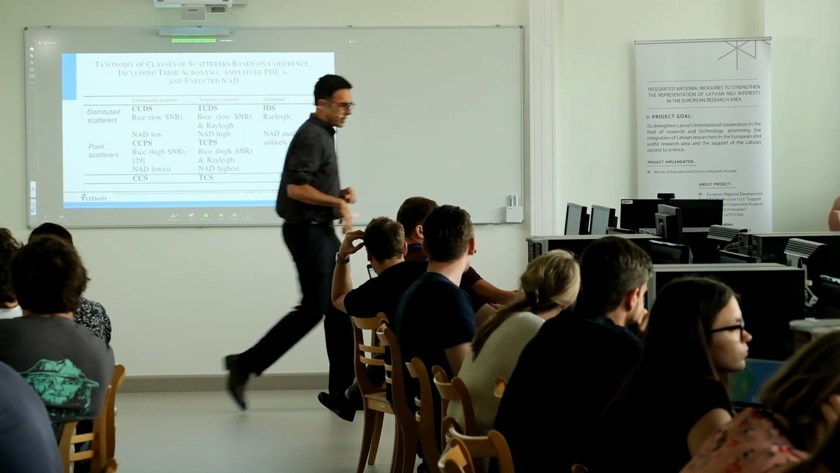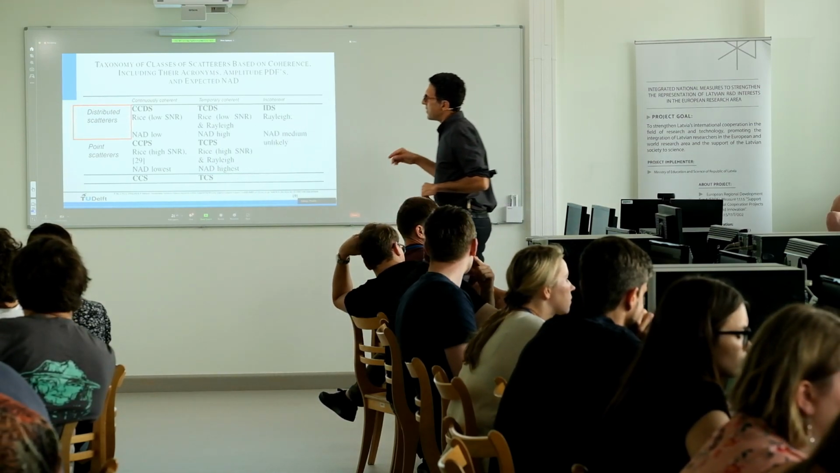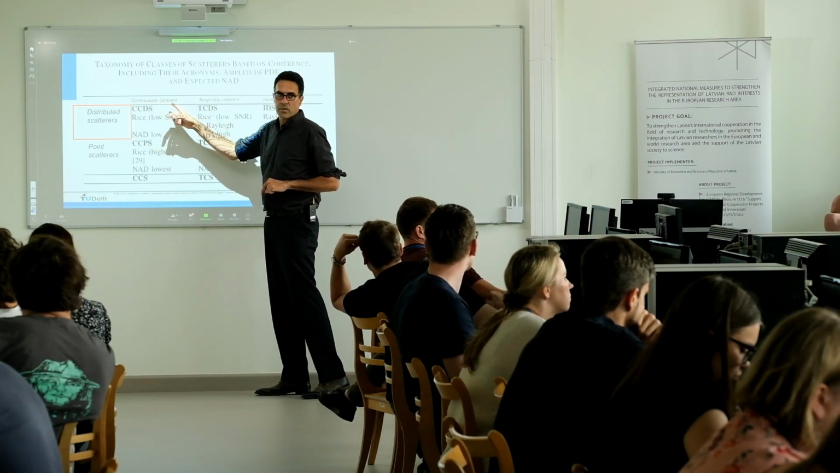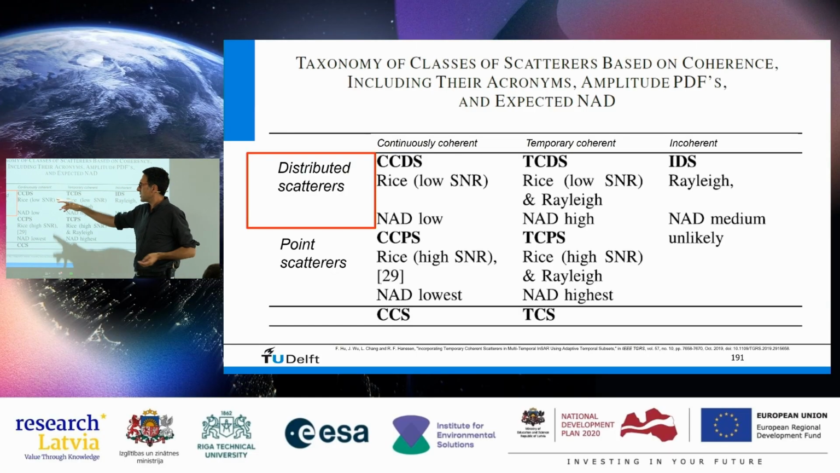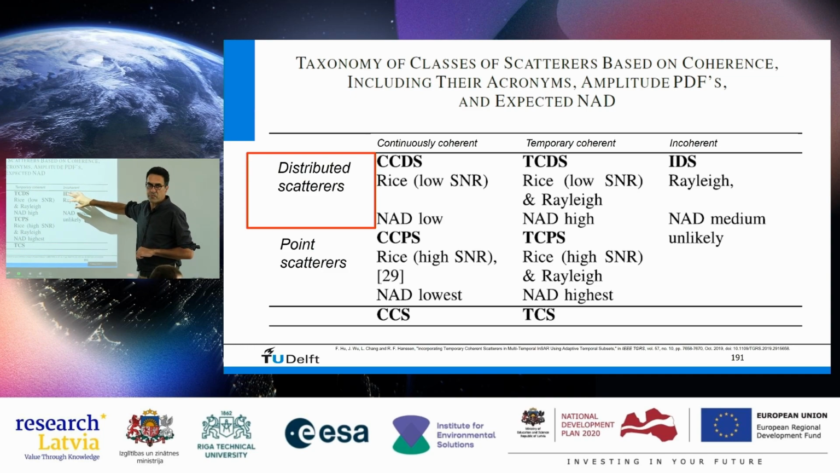So if you have distributed scatterers, what can happen is that they are continuously coherent over the full time series that you're looking at. It could also be that they're temporarily coherent, or it could be that they're incoherent. So this is water, for example. Water is a distributed scatterer. All the waves give you a bit of reflection, but it's incoherent over time. After a second, you lose it.